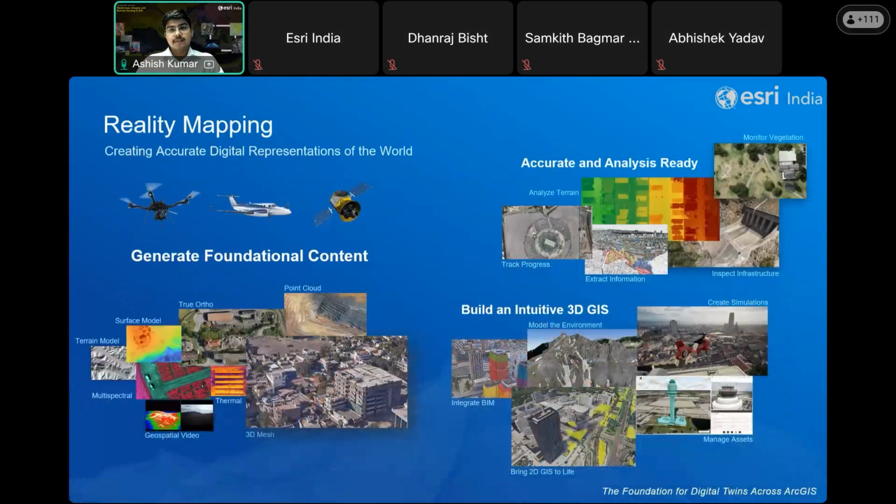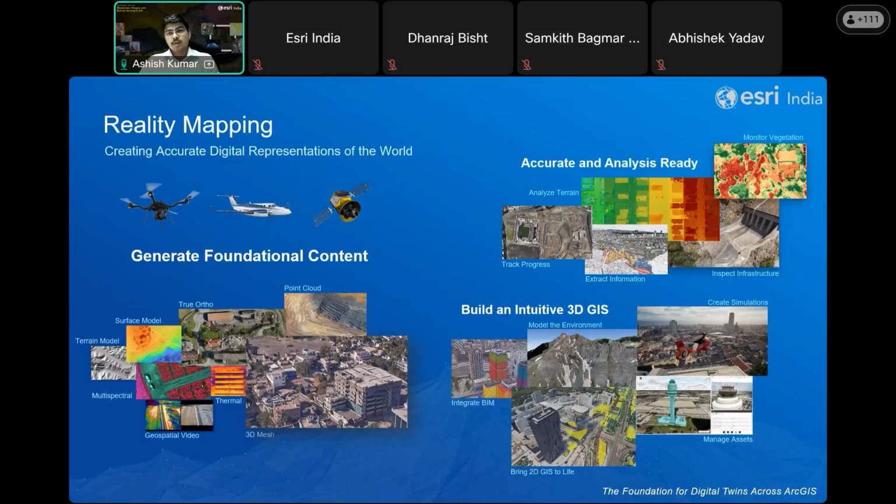So more important than what it is is why it matters. At Esri, we help people transform the world by unlocking the full potential of location intelligence to solve problems. As part of the effort to better understand our natural and built environment, we believe that an accurate and up-to-date digital representation of the world is critical to making informed decisions.